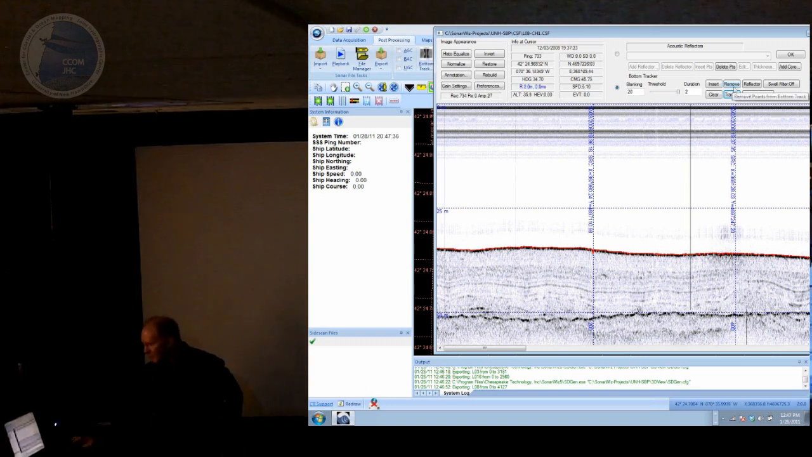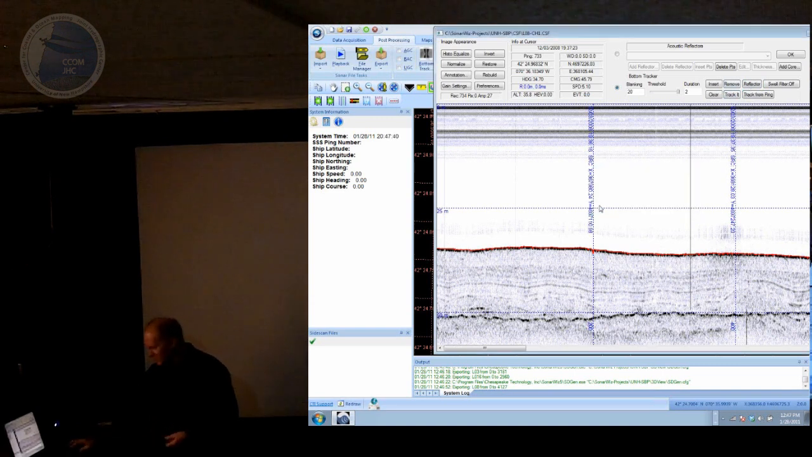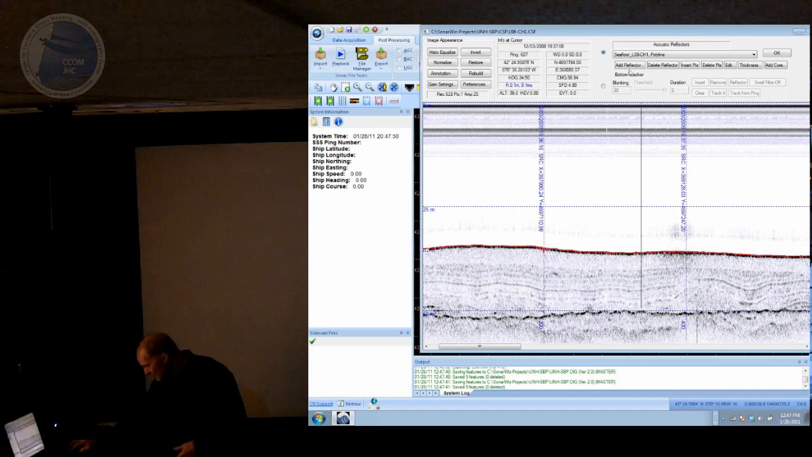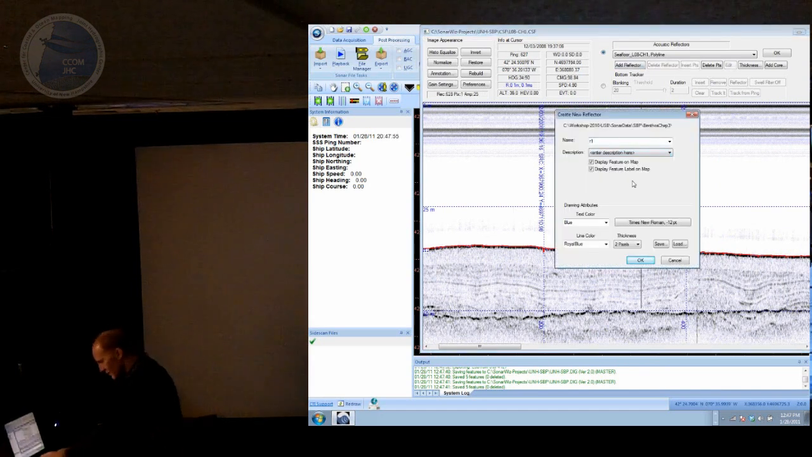And that seafloor reflector can be converted to a reflector, so you can actually do some computation with it. So let's say I want to make that a seafloor reflector, and I'm going to add my own reflector. I want to digitize something in here. So let's just pick up this little reflector right here. Let's say add reflector, and we'll call it R1.